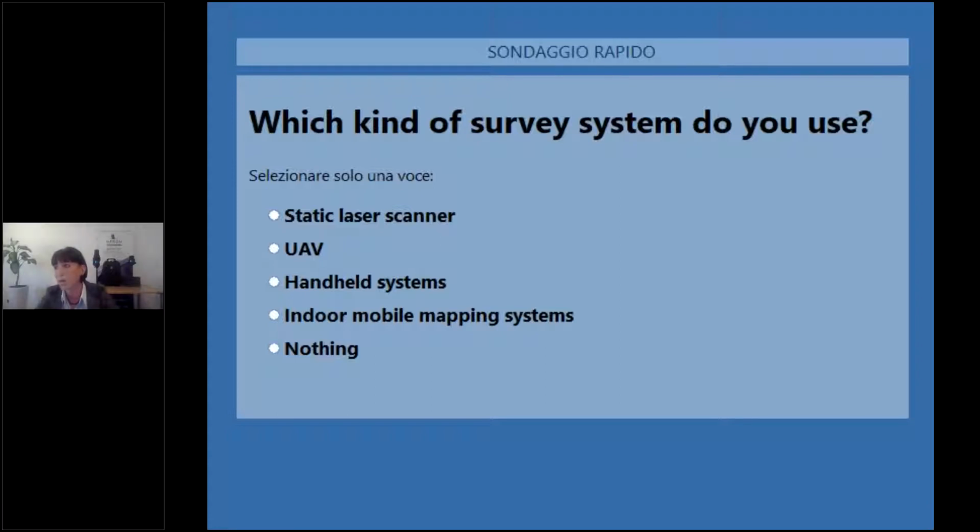So it's good that you already have a background in topographic technology, especially laser scanner, UAV, handheld, and also a little in indoor mobile mapping systems. I hope that today you will have an interesting overview of this kind of technology. Thanks a lot for replying.